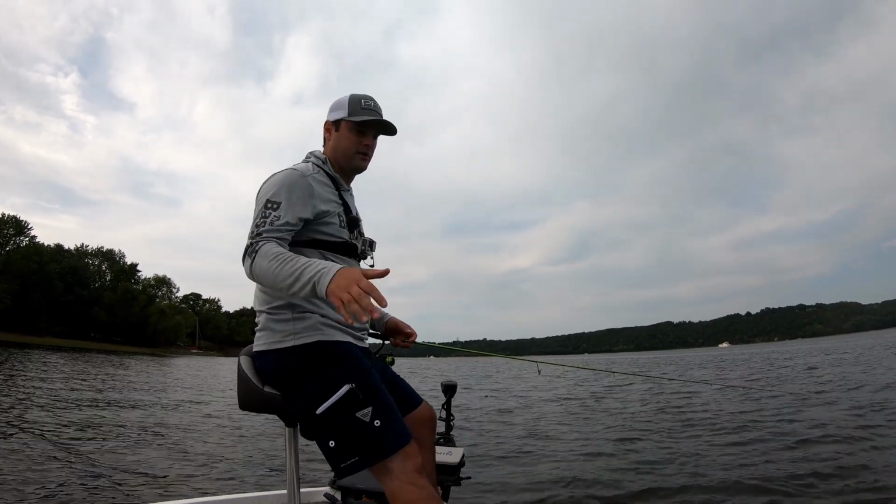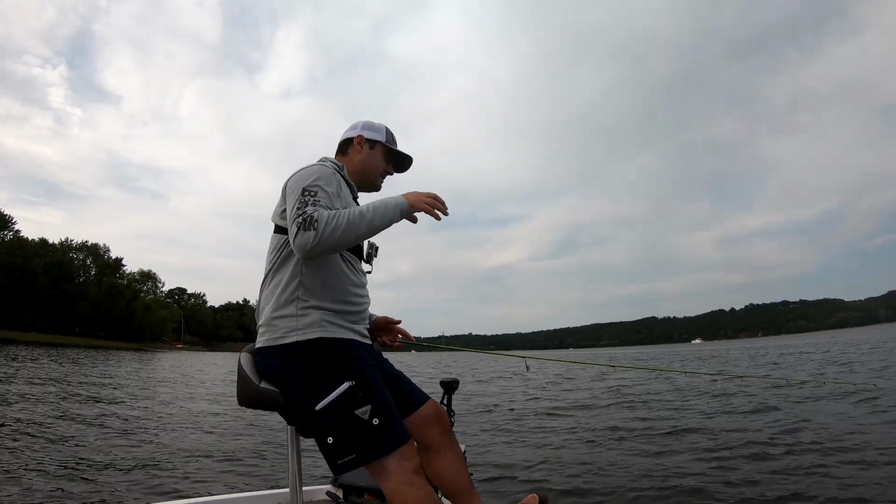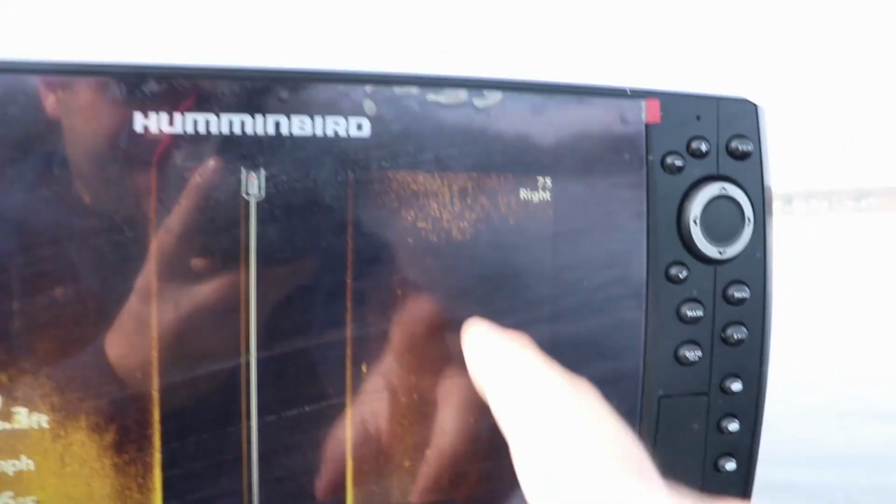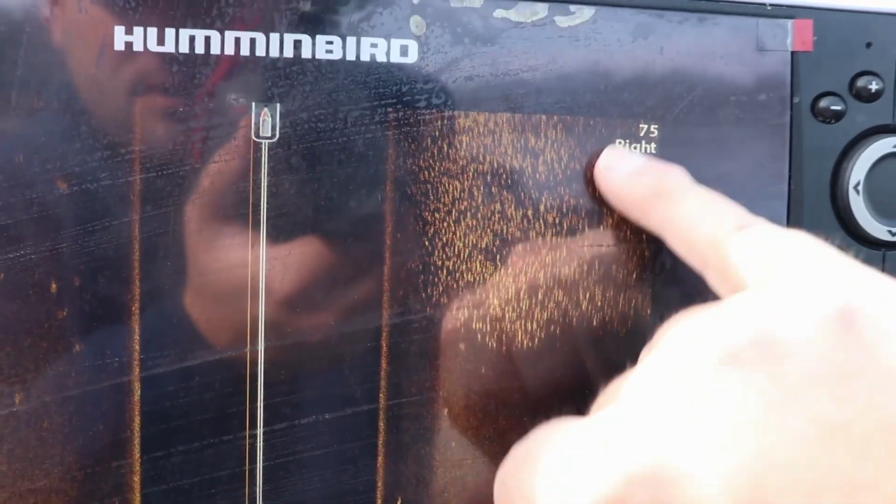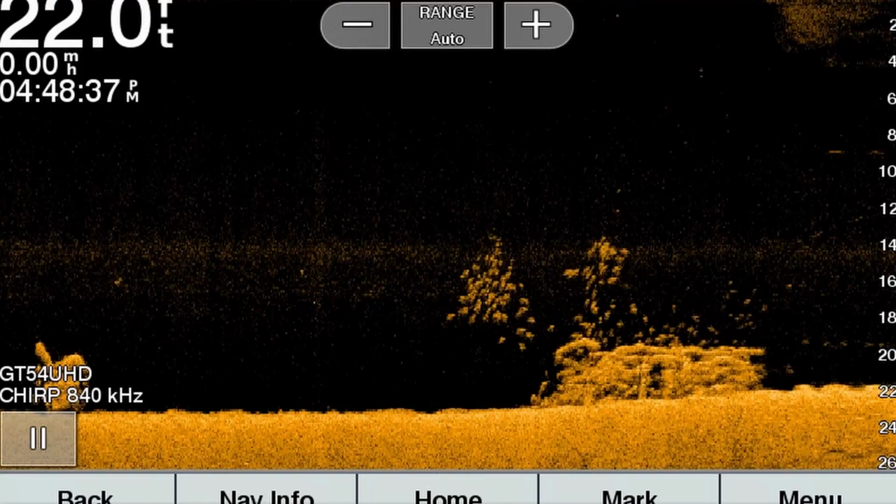If you were to go over here with side imaging or down imaging, these are the places that I target during the early fall, late summer period. These crappie haven't fully transitioned out, mostly because the water temp hasn't dropped. Once the water temp drops to the mid to low 60s, possibly the upper 50s, that's when these crappie really are going to push out to their deeper fall transition lines, that hard to soft bottom transition. But right now, they're in between that.